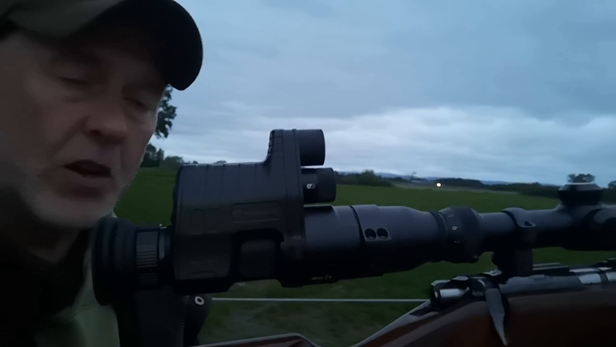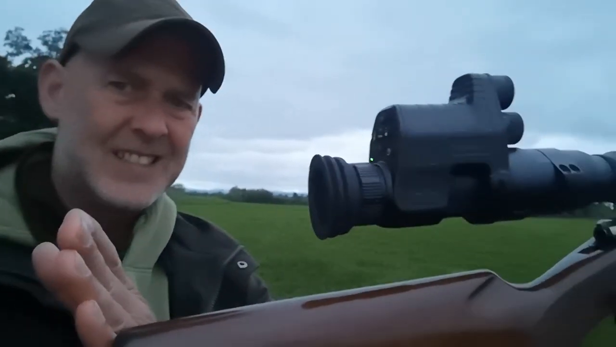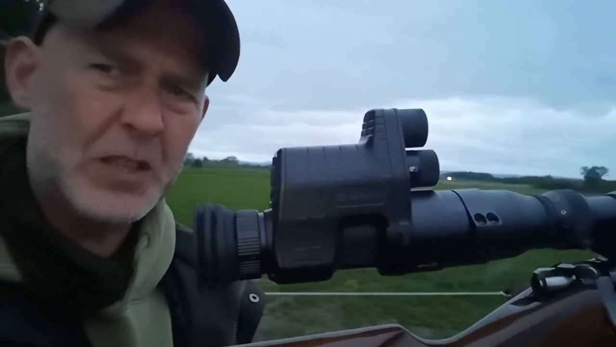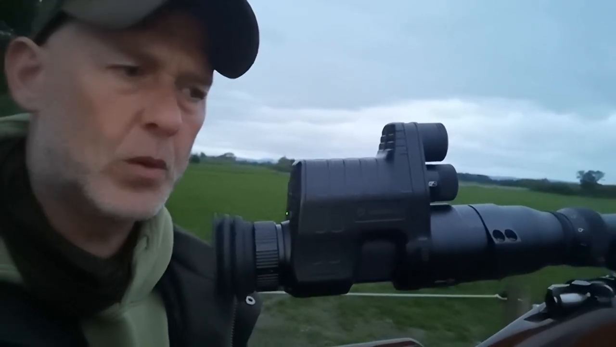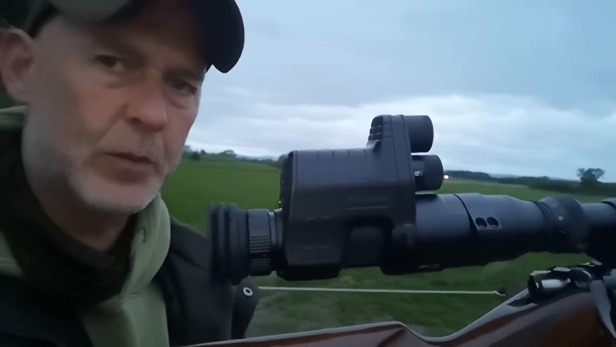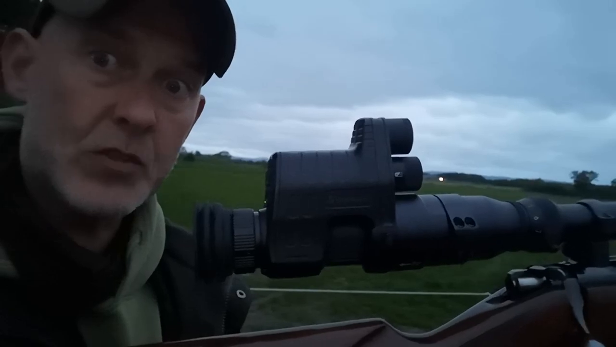It's a good little unit and nice and light. I don't think I'd like it on a big rifle because if you look at the stock, here's the back of the stock. There's not a lot of eye relief. You'd have to push your scope right forward, and it would defeat the object a little bit. But on something that doesn't give you much recoil, like a .22 or .17 HMR, it's perfect. I know it's rated up to a .308, but I wouldn't want to shoot it on my .308 with the position of this. I think it'd take my eye out. But yeah, it's a good little unit. So we'll test it out when it gets dark.